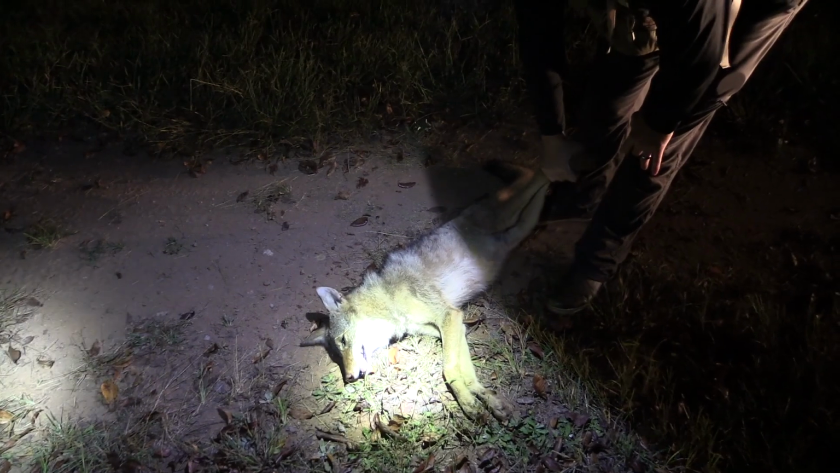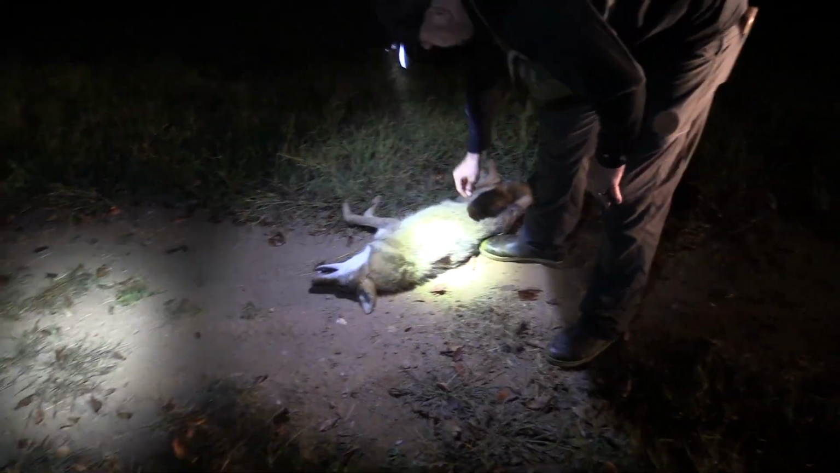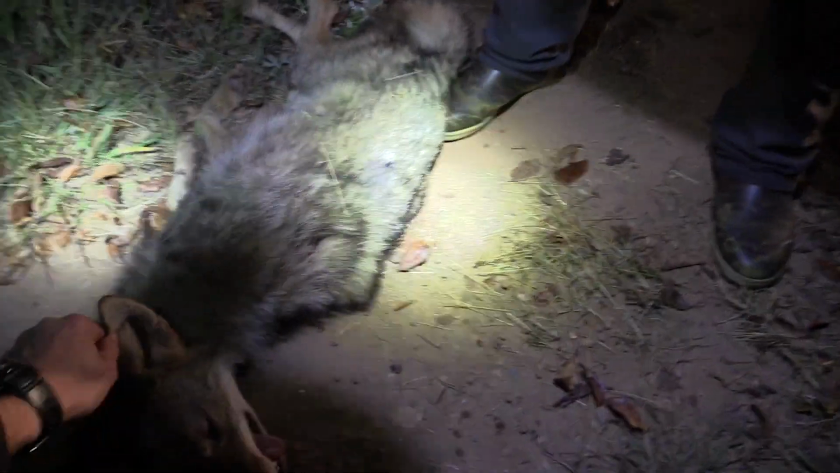You could tell when he came around this road bed, he was looking down in this field like, what the heck is going on? And he was just kind of slowly creeping. You could tell he was a little timid, didn't really know what was going on. But Guffy absolutely hammered him with the 6.5 Creedmoor.